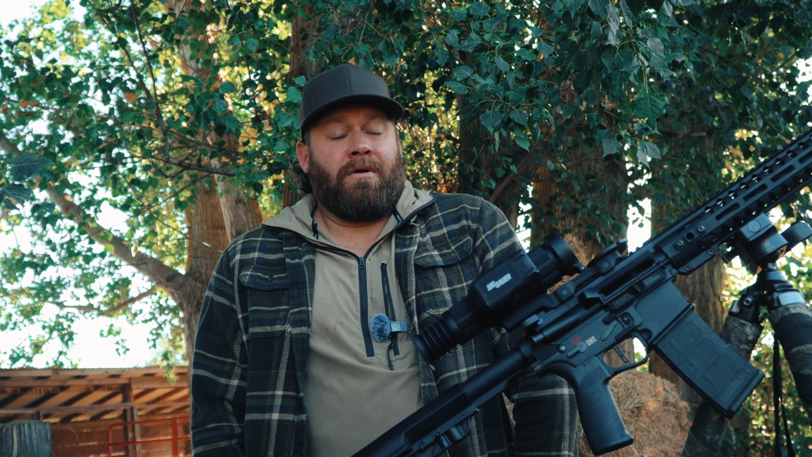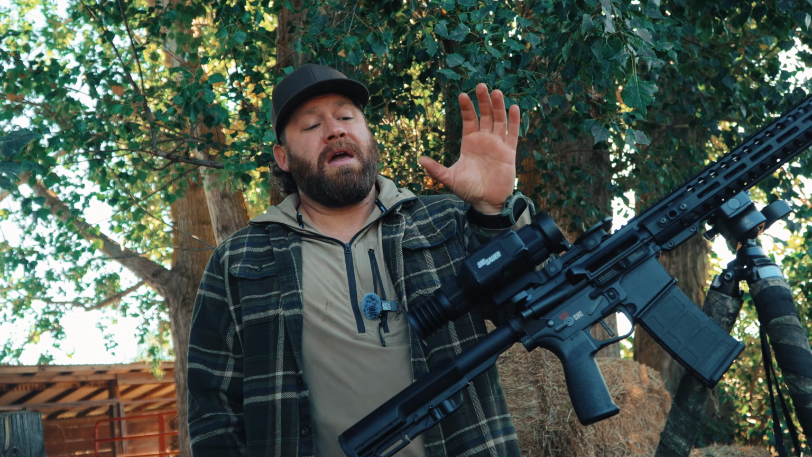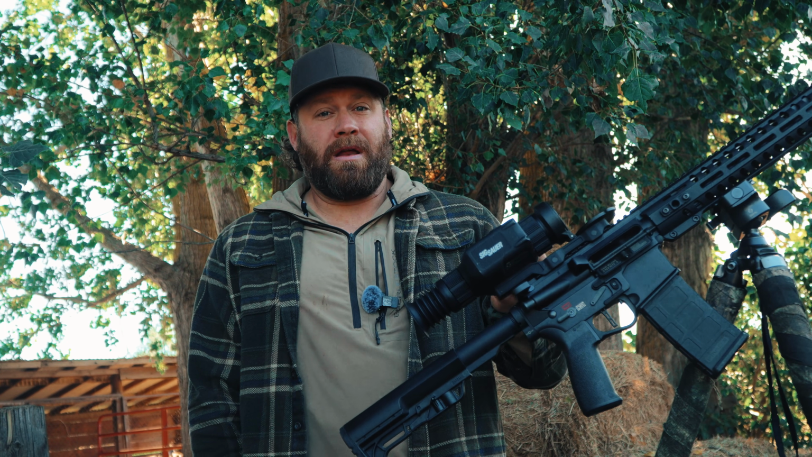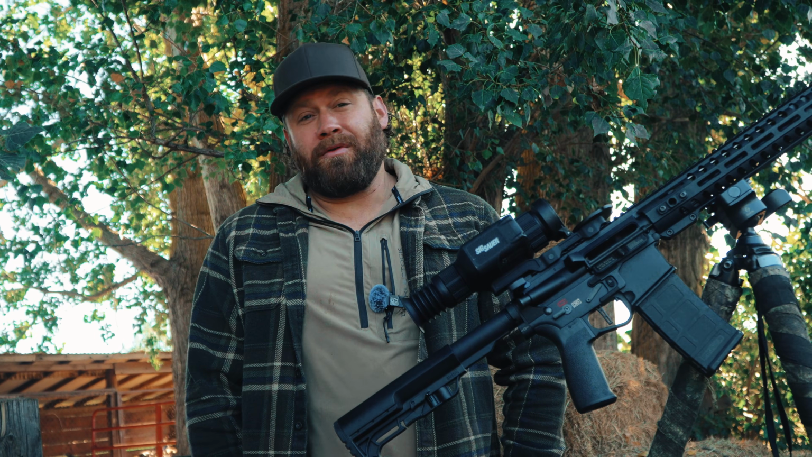And then, guys, the warranty. I mean, the price point is right in line with other thermals that have similar features and performance. But the warranty is going to just sort of blast everybody. I hope it puts everybody else on notice that they're going to have to do a better job with warranty and customer care and all that stuff going forward in order to be competitive with Sig.